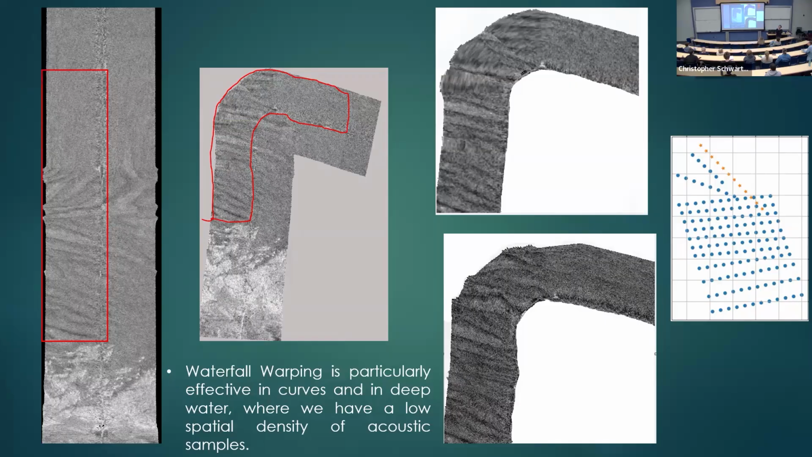So I say, what if we can warp the waterfall? I'll do a map in deep water a different way. I get some control points, just like when we are warping and mapping an aerial photograph. And of course there are some geometric problems.